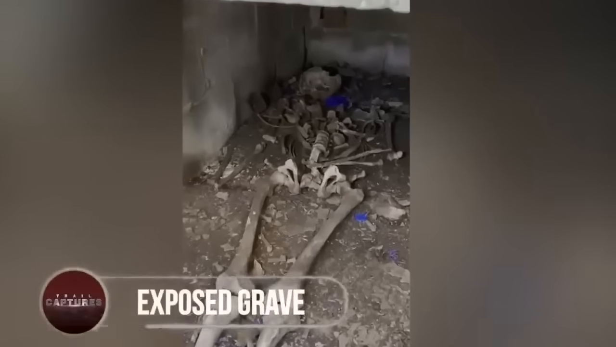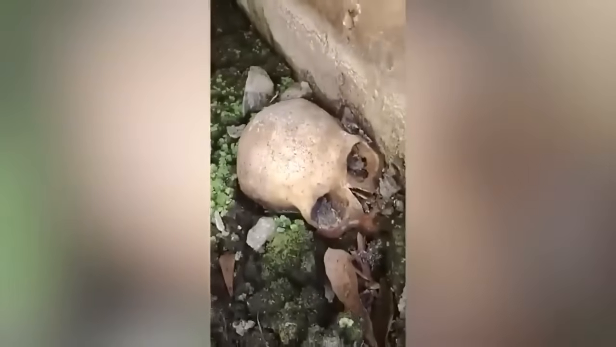Exposed grave. Not a mummy, but a man's camera caught a bizarre scene from a cemetery. He spotted a half-open grave in the middle of the cemetery, and taking a closer look, the man's camera recorded the skeleton of a human, probably 1.8 meters tall, lying inside. Not knowing how the grave opened, the guy went a little inside, and he was shocked to see some more skulls placed in the grave's corner.